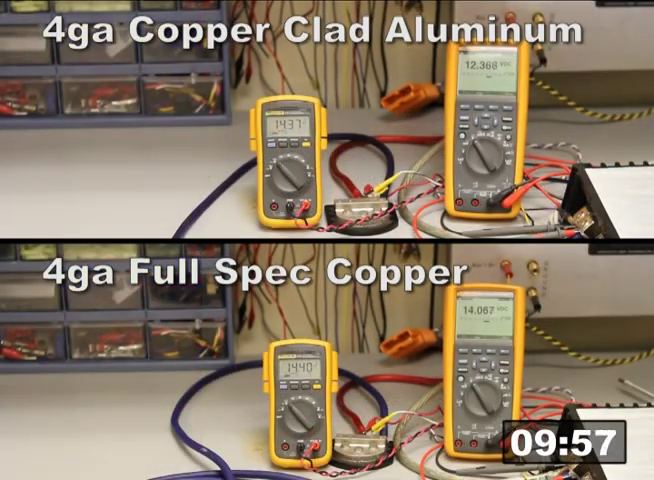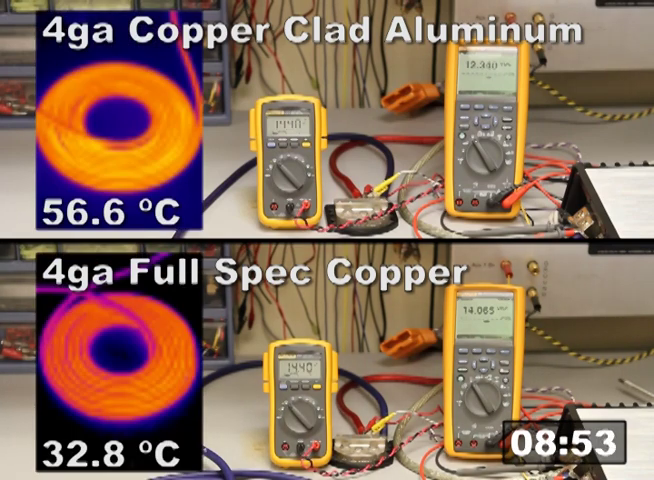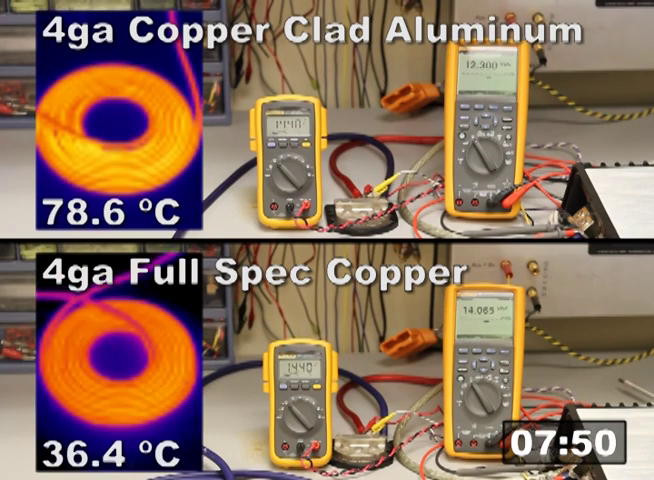Okay, now we've got the 4-gauge copper-clad aluminum cable versus the full-spec copper. Exactly the same test, a little more current running through them this time. If you look at the voltage on the voltmeters on the right, you can see the difference. The top voltage has dropped to just over 12 volts, while the bottom is still over 14 volts.